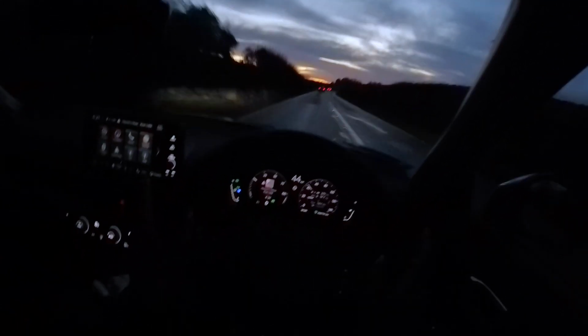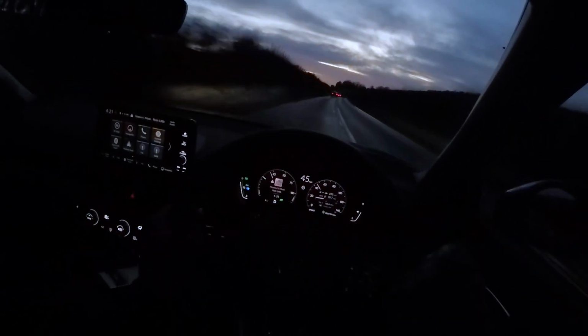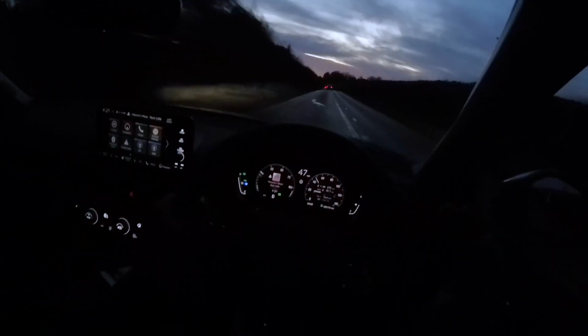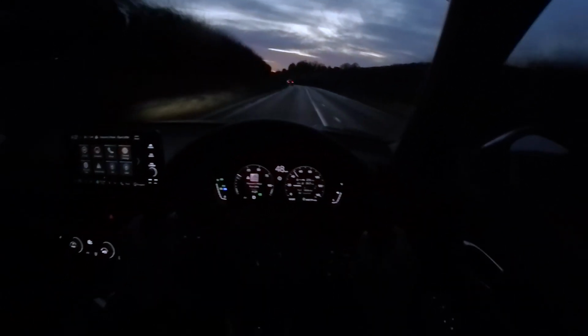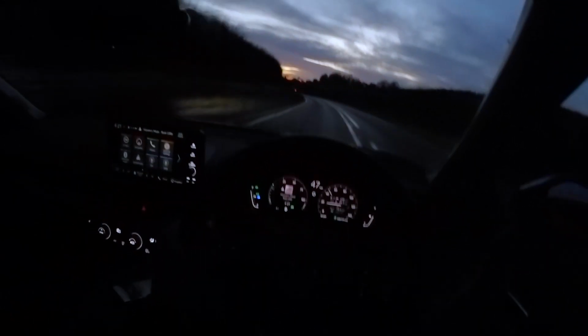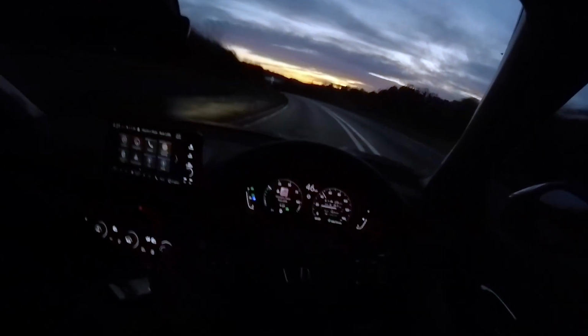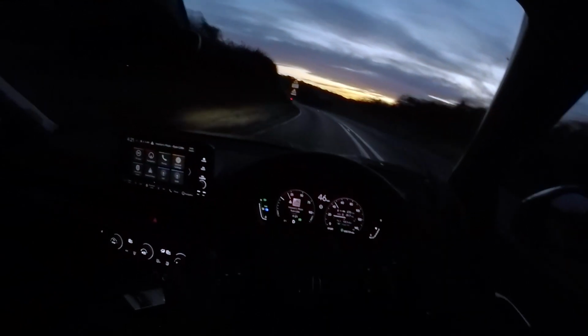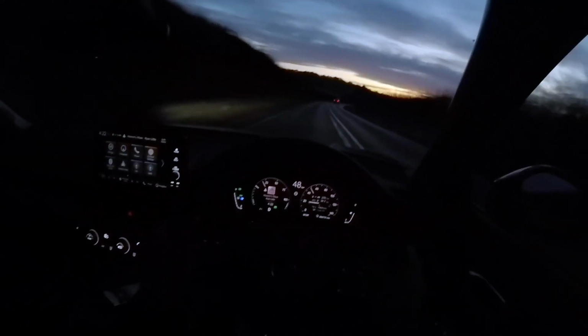Another thing I want to mention is the seating position. I think it is bang on. When you have the driver's seat set to its lowest, like I do, because that's personal preference, you get quite a low-slung, almost sporty driving position, and I think it's fantastic. Of course, you can raise it if you want a better view of the bonnet and of the road, but like I said, that's personal preference.